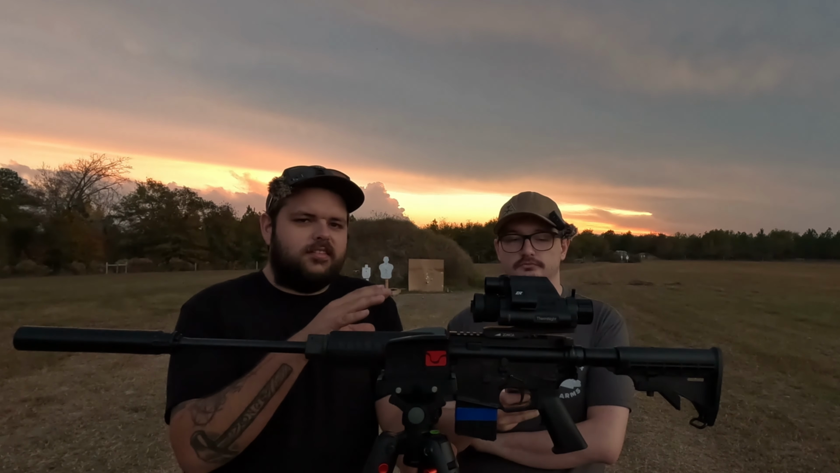The benefit of the 635R over the other ones is the base magnification of this one. It's a 1.5 to 6 max magnification, whereas the lowest end one is a 3 to 12.